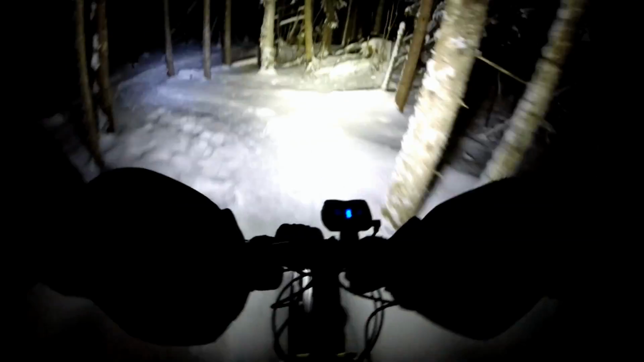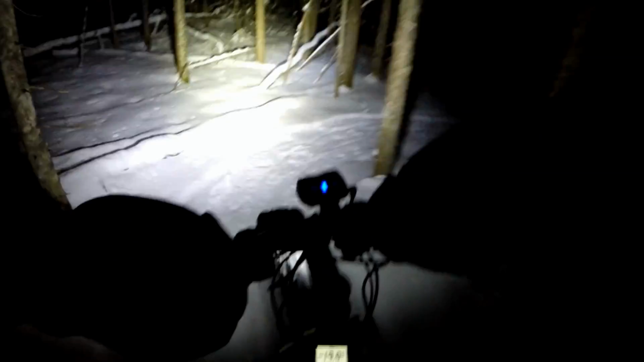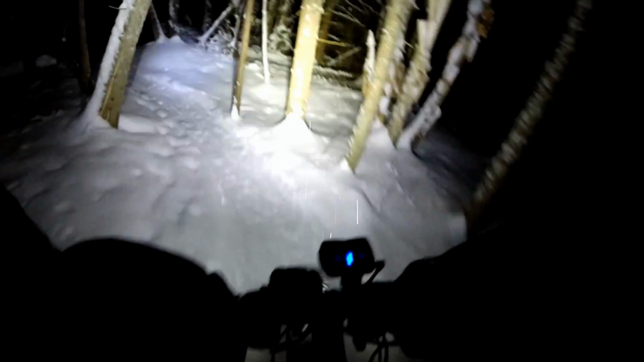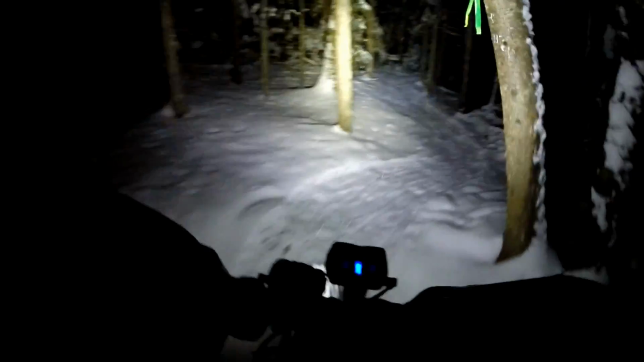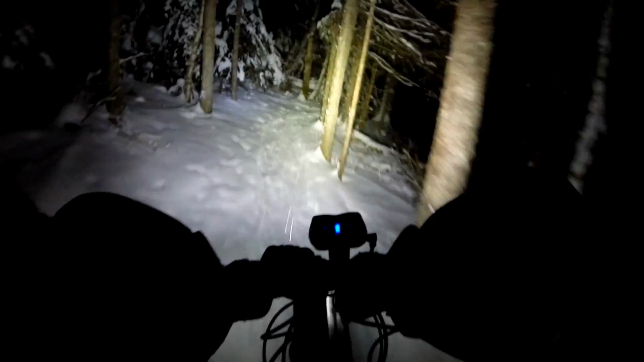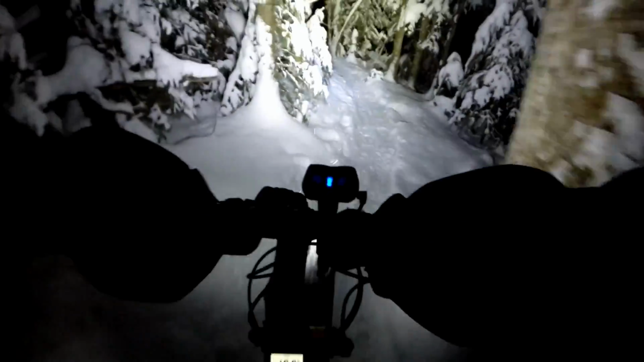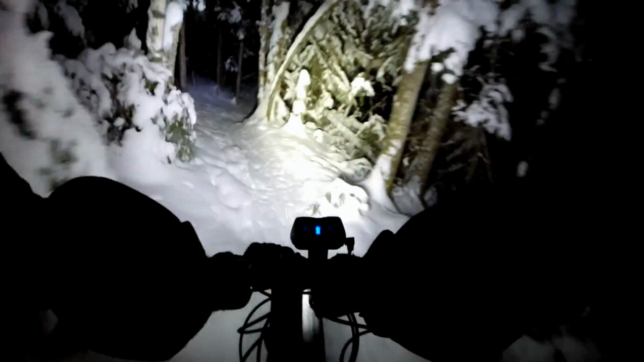I think they've chosen a route that they know would be rideable in the wintertime. I don't think you'd be able to ride up this, but it's fun to go down.